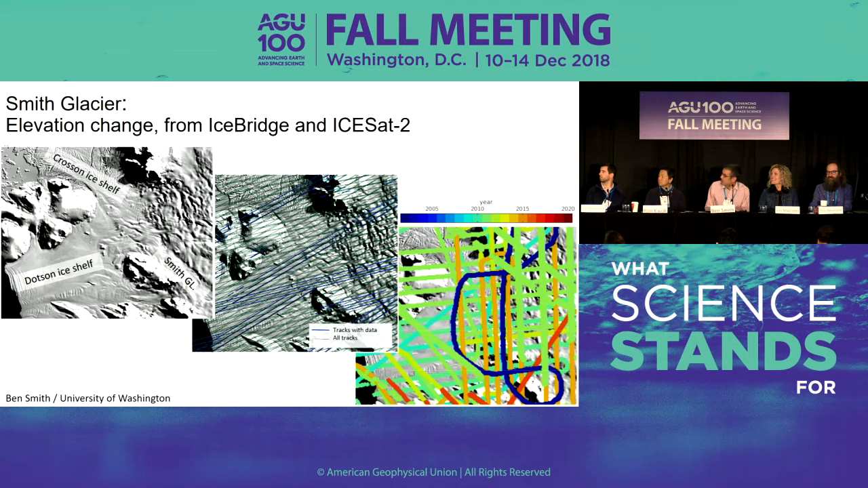The middle plot shows everything that we expect to measure with ICESat-2, and this gives you an idea of what those 91 days of orbits look like that we're going to be repeating over and over again. And so you see a very dense network of tracks over there. We should be able to measure an elevation on those every 3 months and get a detailed elevation history for this area. And at the bottom, you can see what we've been up to since 2002, first with some measurements